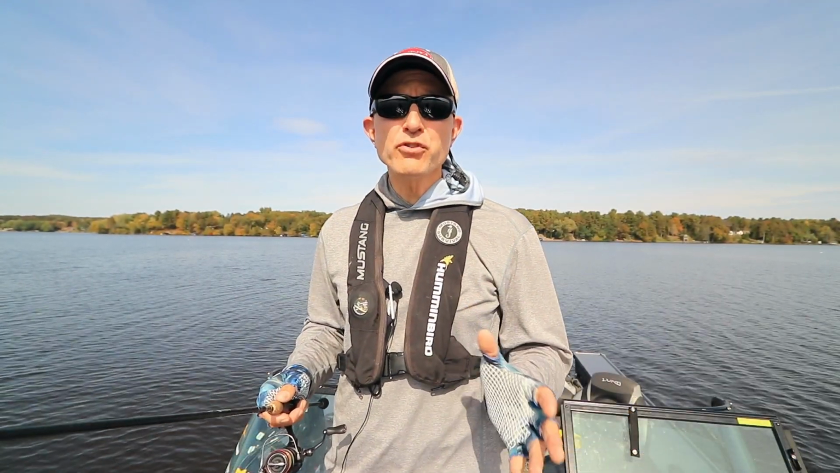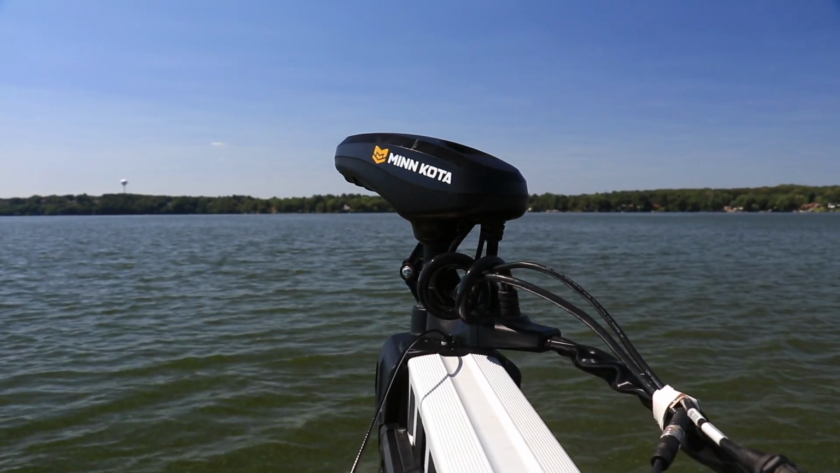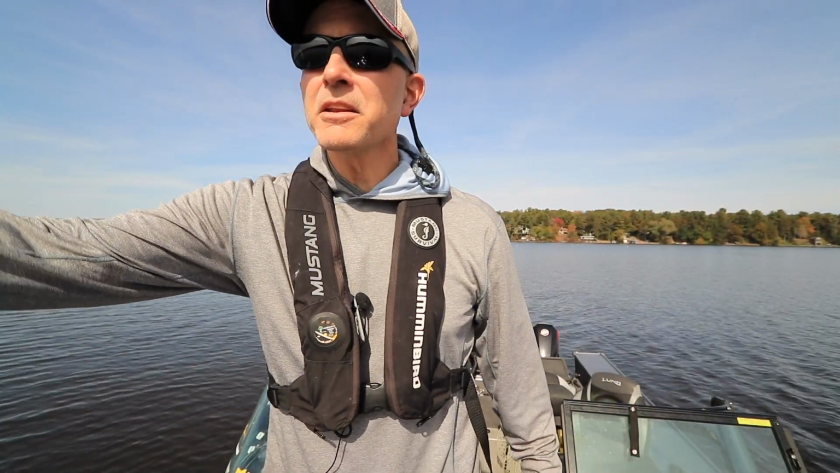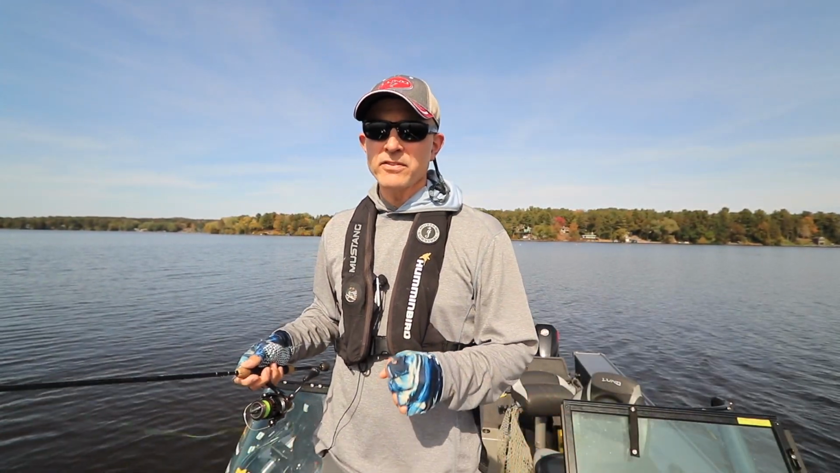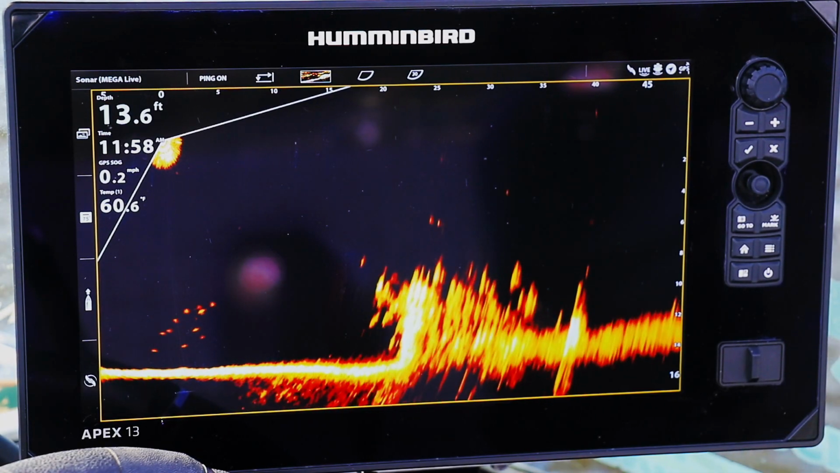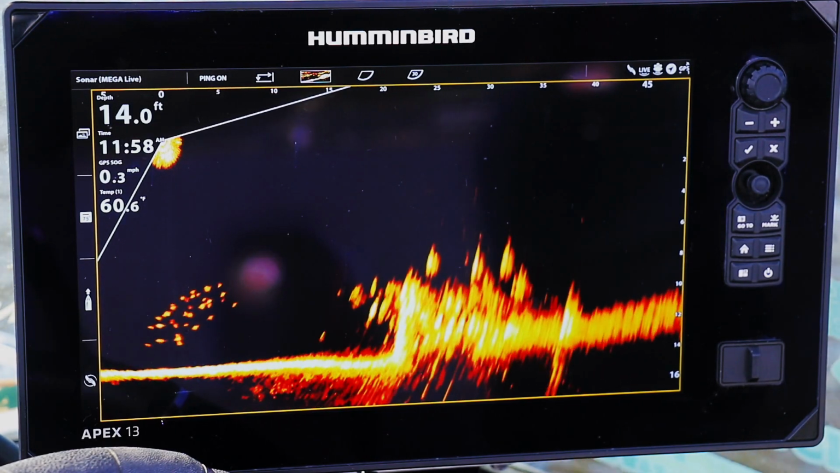Now I've positioned the boat just downwind of the brush pile, and I'm using my Ultrex's spot lock feature to maintain my boat's position. I'm not going to make lots of super long casts. Instead, I'm going to keep the boat relatively close to the brush pile and use Mega Live imaging to help me keep my jig in the strike zone.